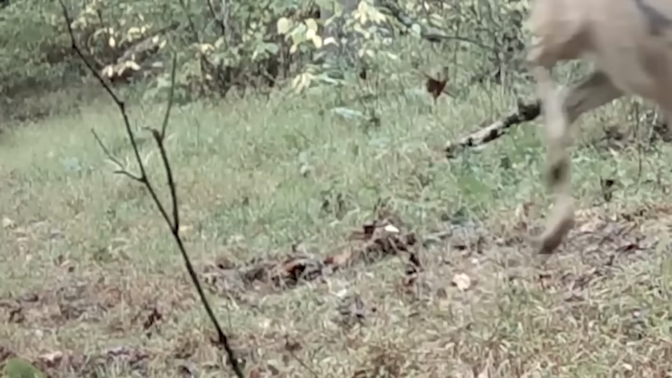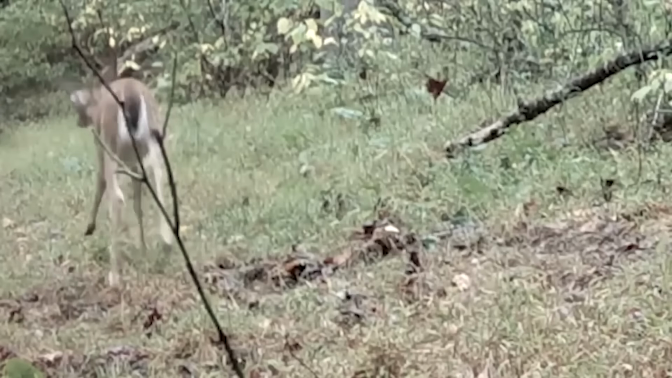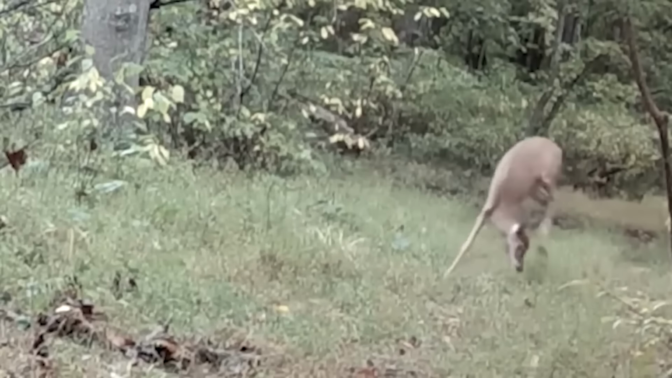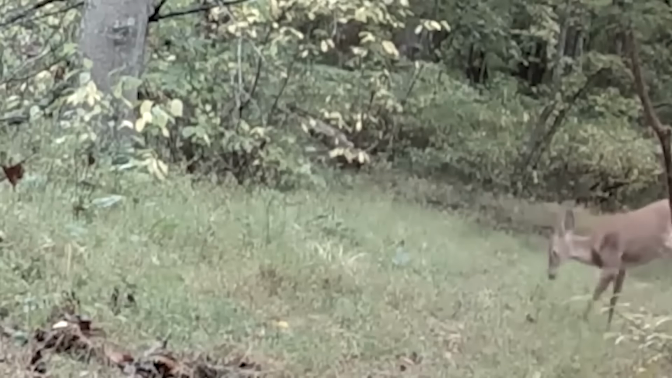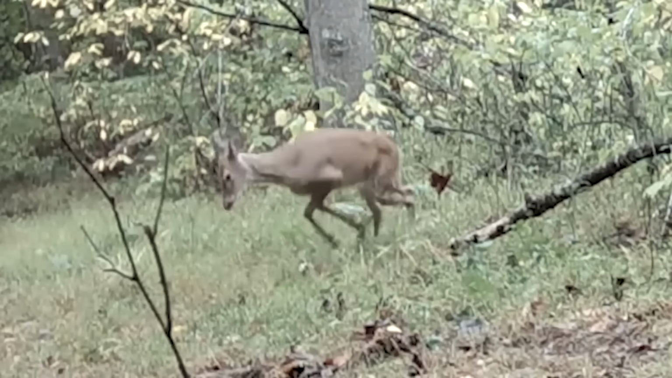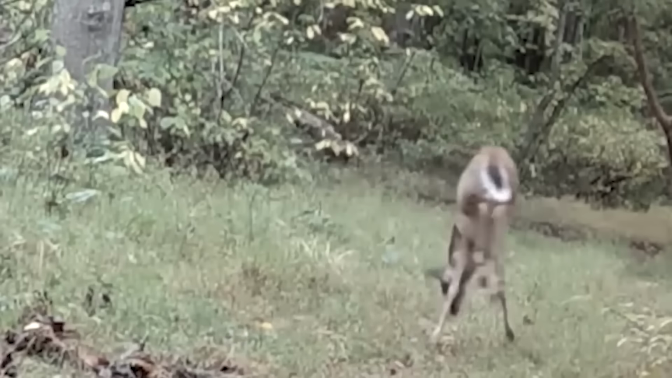This next trail camera caught a deer dancing? Nah, I don't think so. At first glance, I thought the deer might have walked into a nest of fire ants. But on second thought, she could also be engaged in a behavior called stotting or pronking.